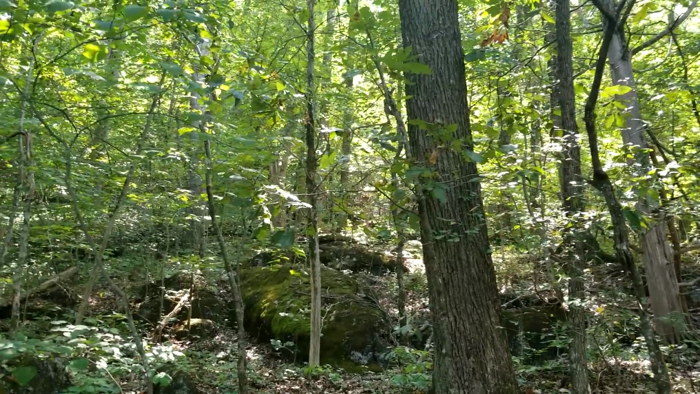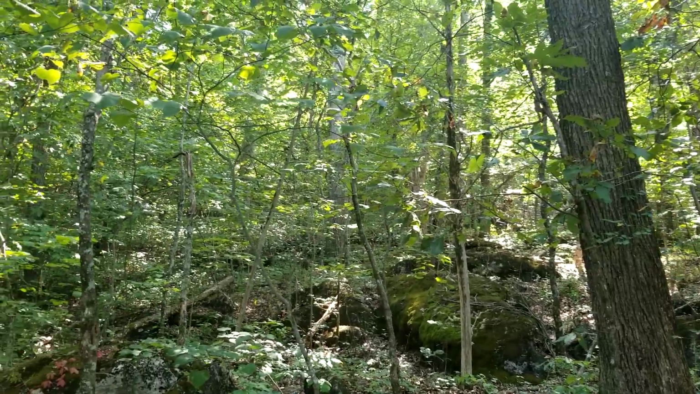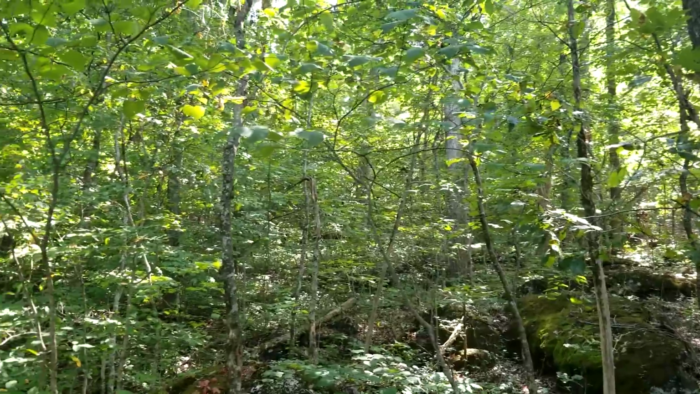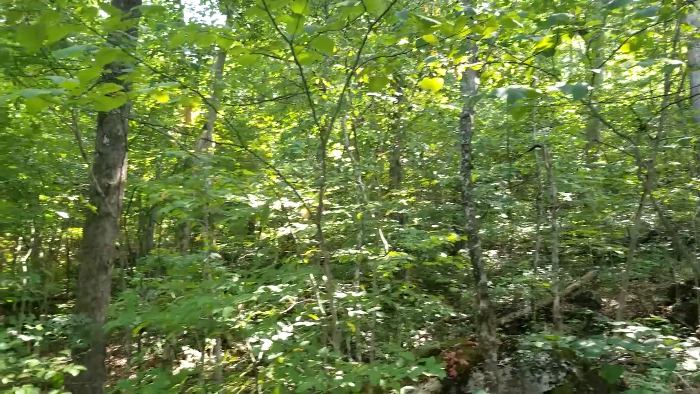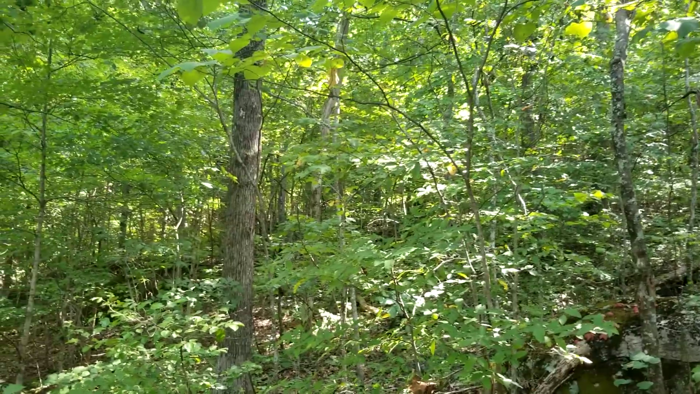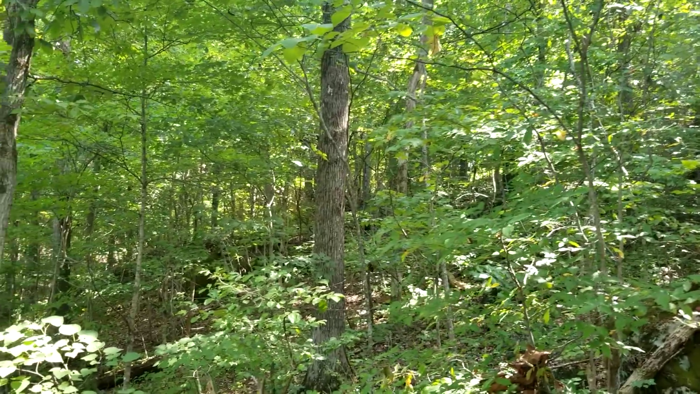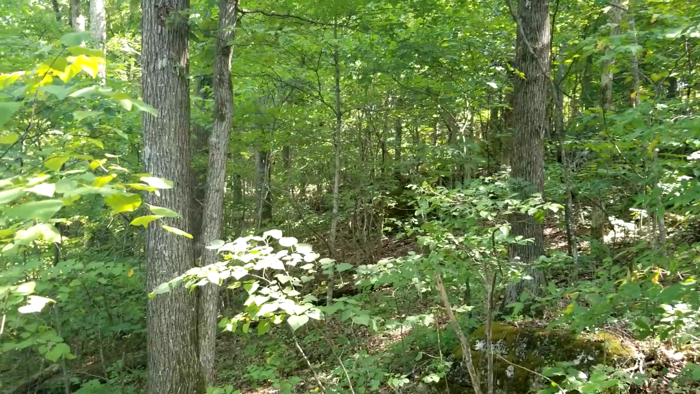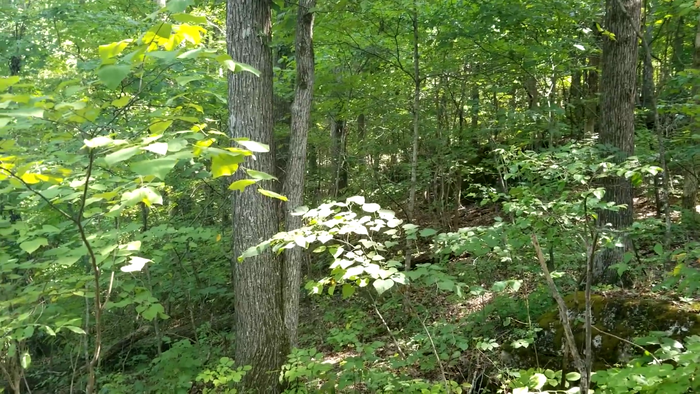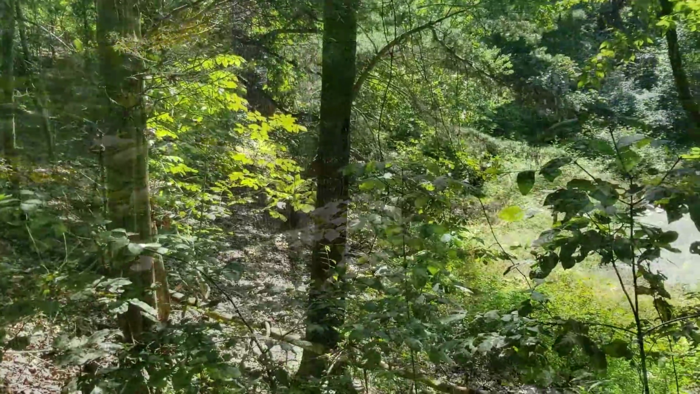Now this is week 39 of the year, and the leaves are starting to change. They're just waiting for this little bit cooler weather. The mornings are getting cool, and fall's on its way. By this next video, it'll be fall. But it's so beautiful. I'm sure glad to see it cool down, and I know you are too.